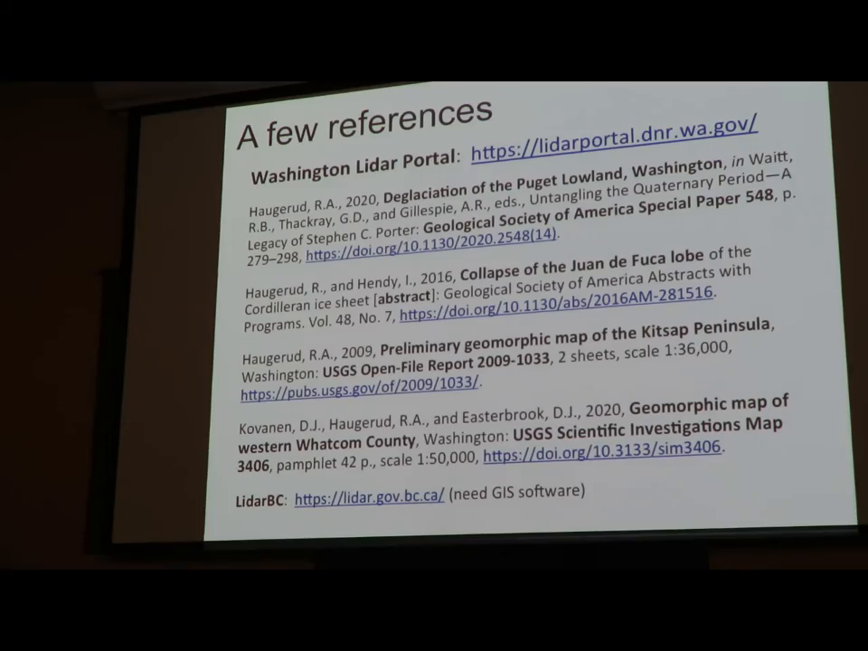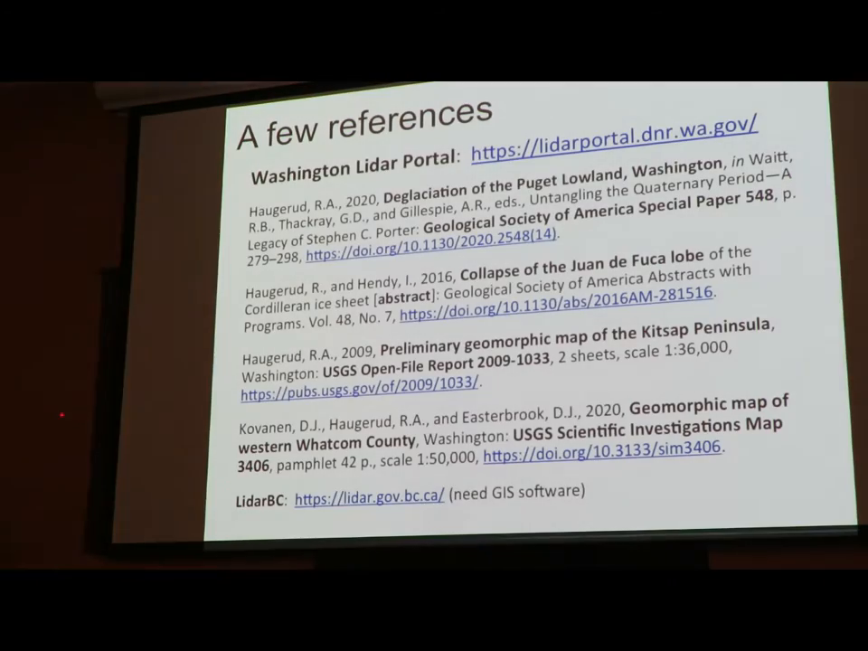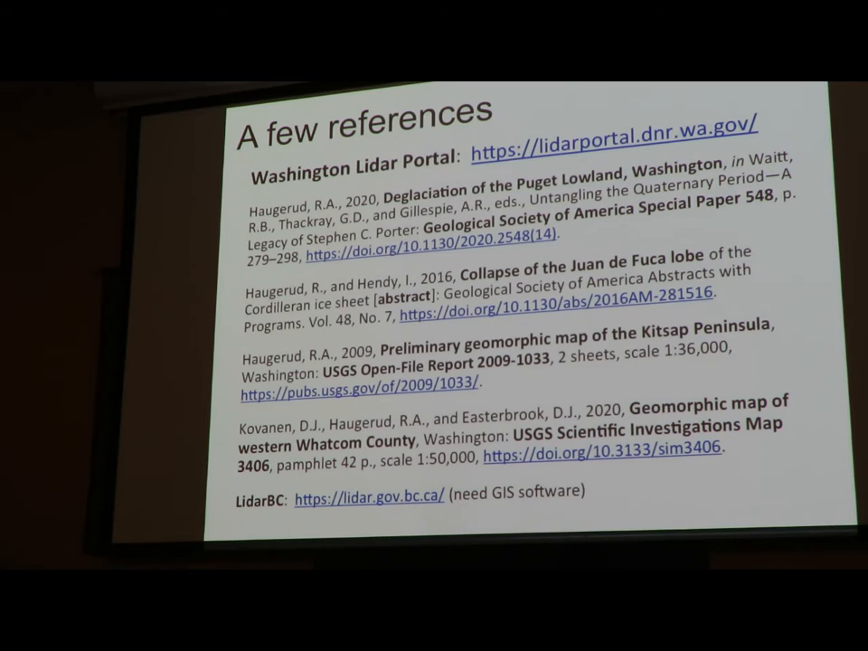Ingrid Handy and I wrote an abstract on the Juan de Fuca lobe some years ago. I did a map of the Kitsap Peninsula that describes some features, and the Bellingham story that I didn't talk about is in this report by Dori Cutler and myself and Don Easterbrook.